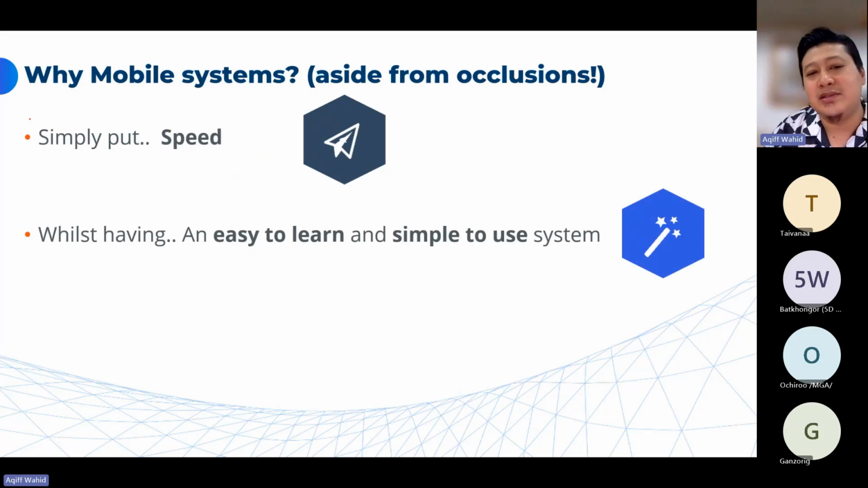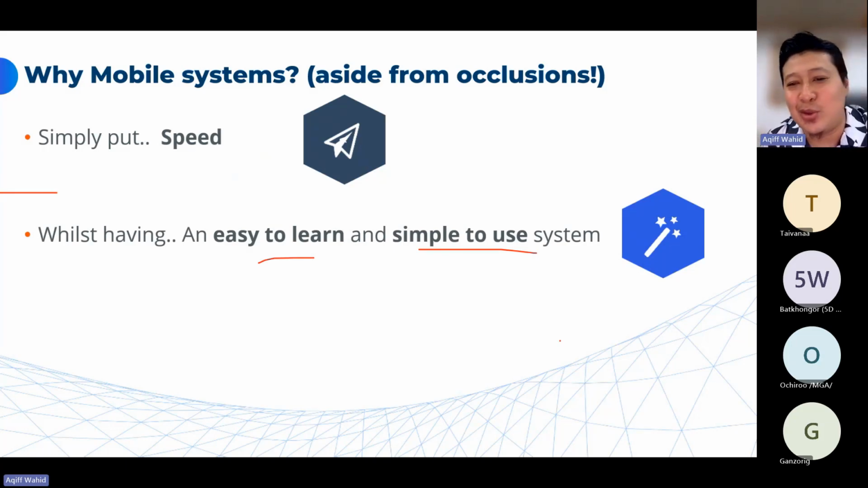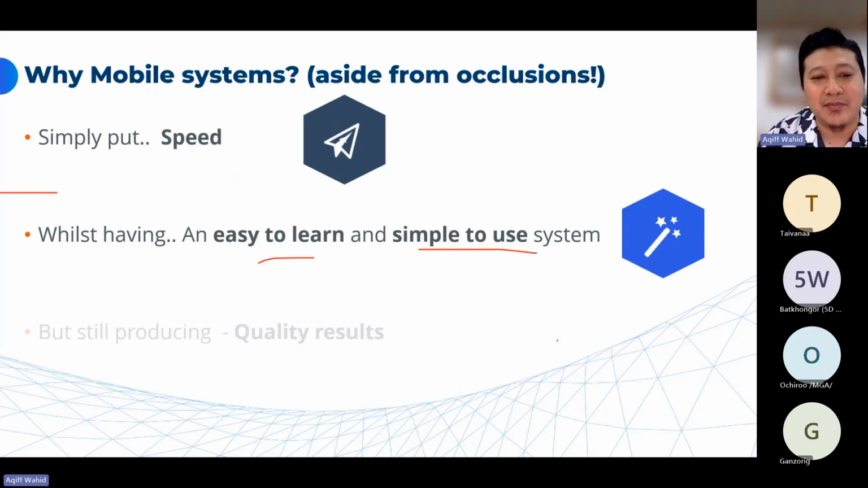And also you need a system which is easy to learn and simple to use. Why? We know from a surveyor's perspective, it's not easy to grow as a surveyor. It's not easy to find someone with survey and geospatial knowledge. Having someone who can process terrestrial scanner data using software is a very complicated, very time-consuming process. But if we have someone who, with just a very basic learning curve, can be taught and then start doing the job already, that is why we introduced a mobile system.